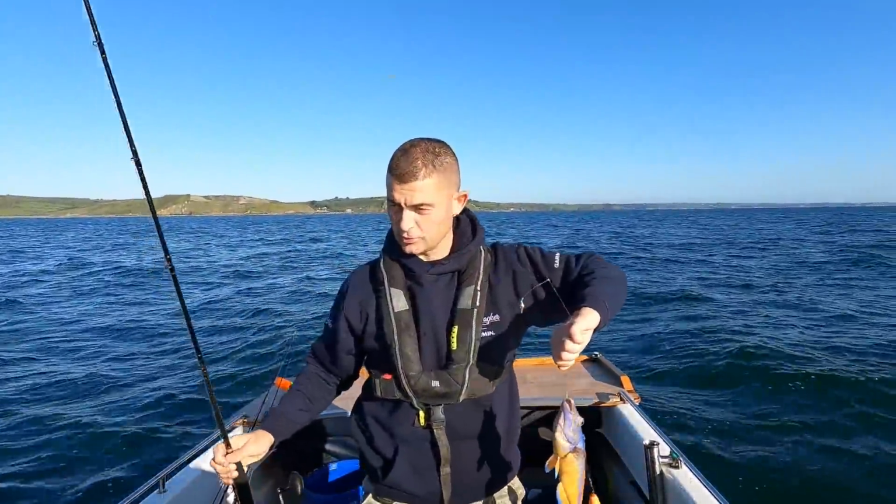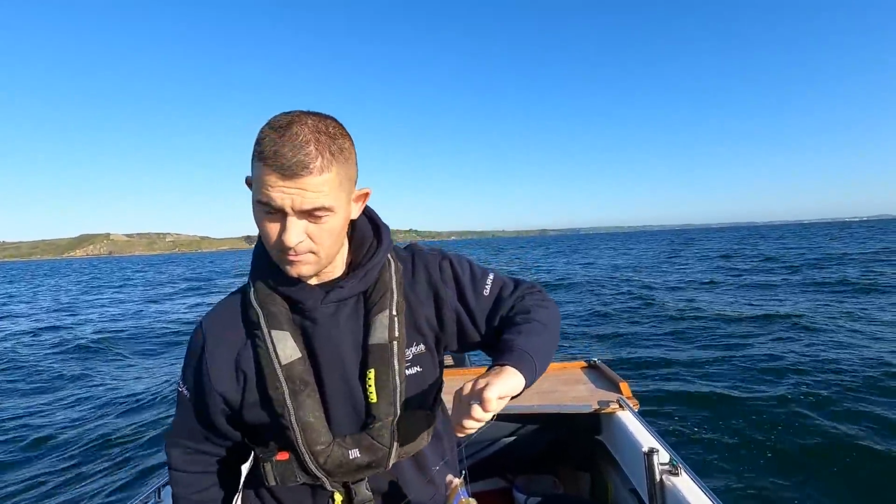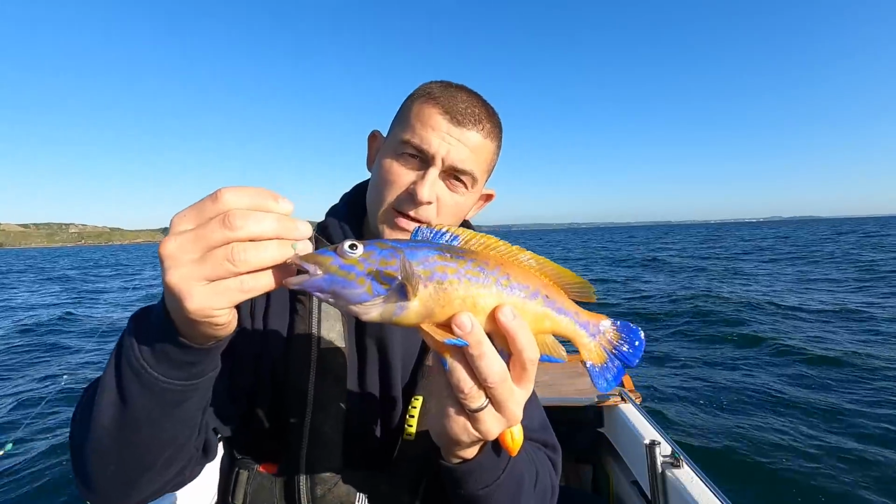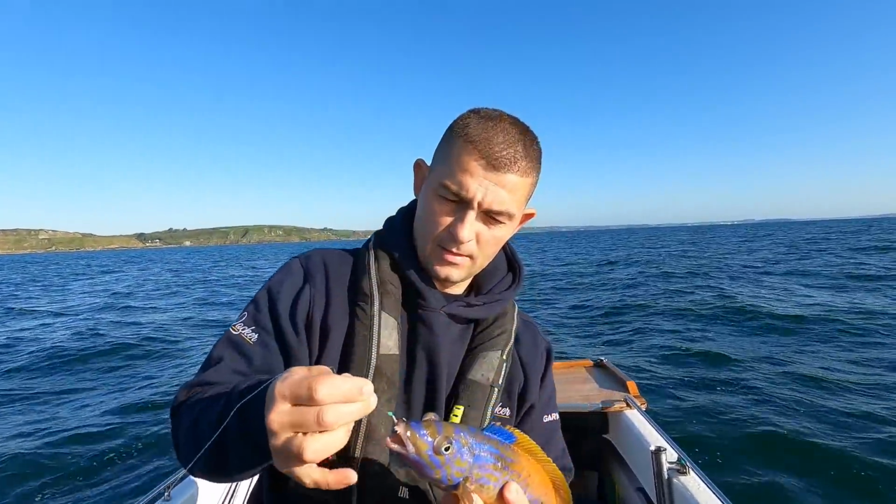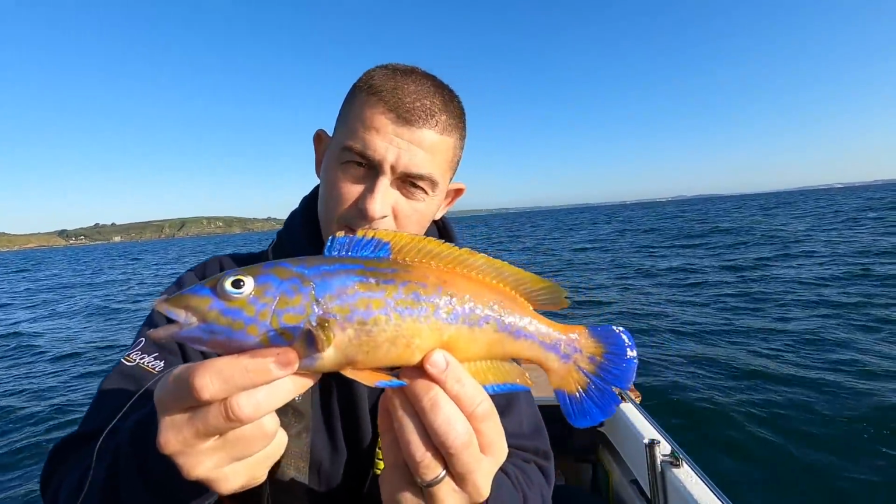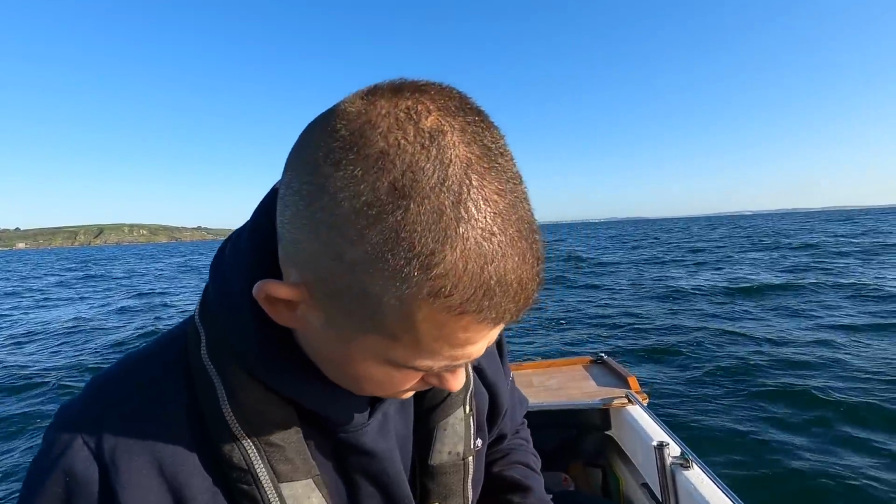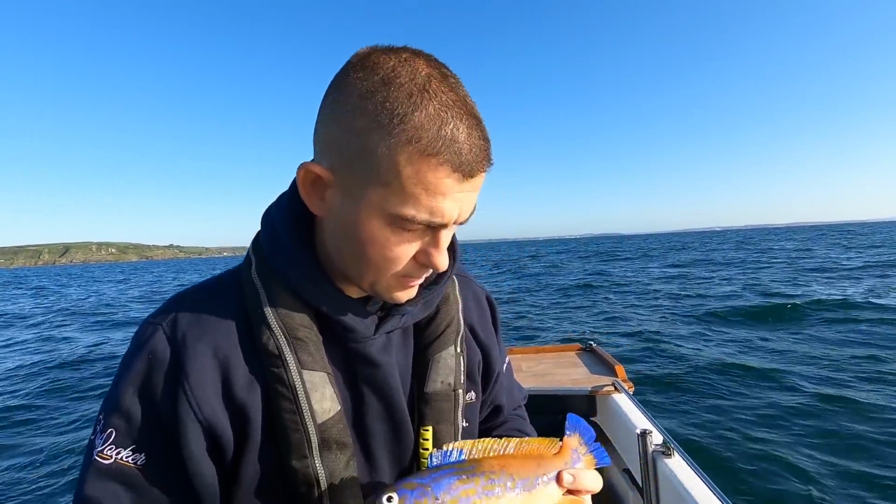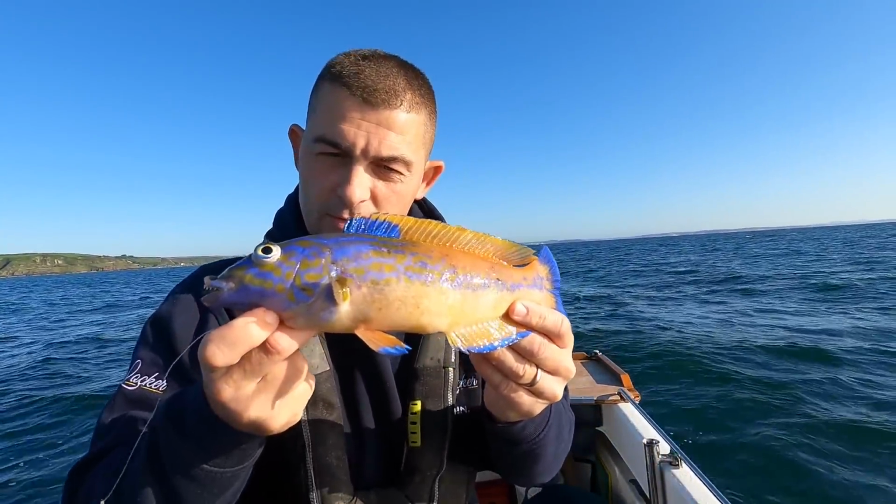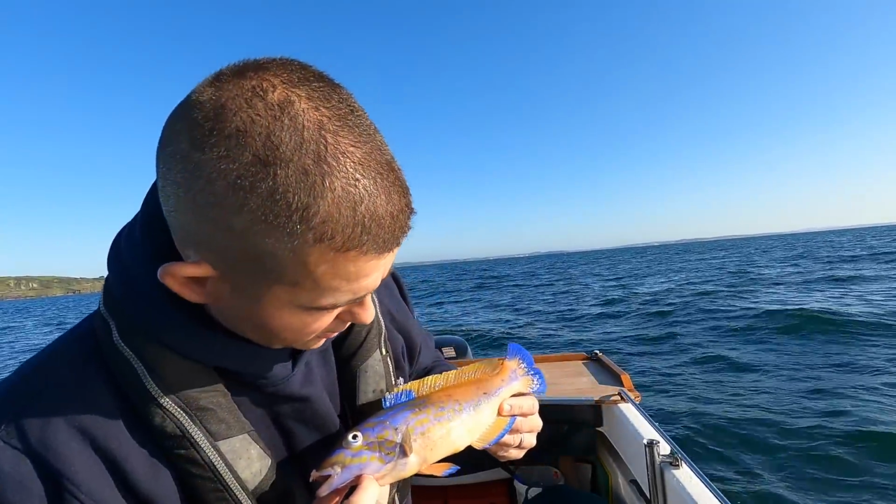What an absolute stunner he is. He is a really good looking one. That's a male cuckoo wrasse, and a really good example. In my opinion, these are the best looking fish in UK waters. No two exactly the same either. They're all slightly unique.